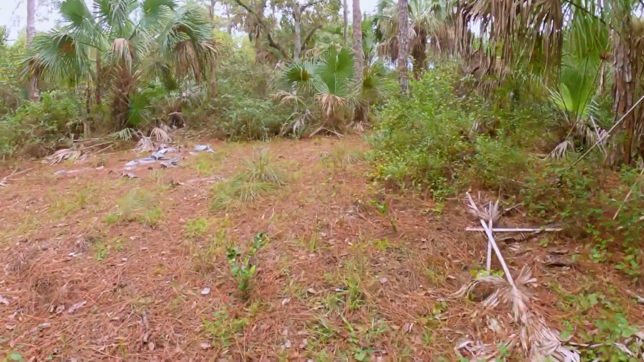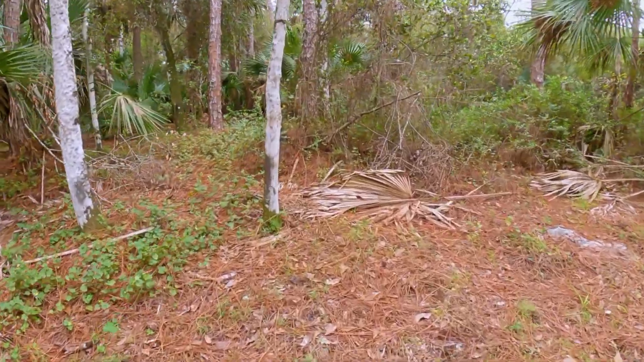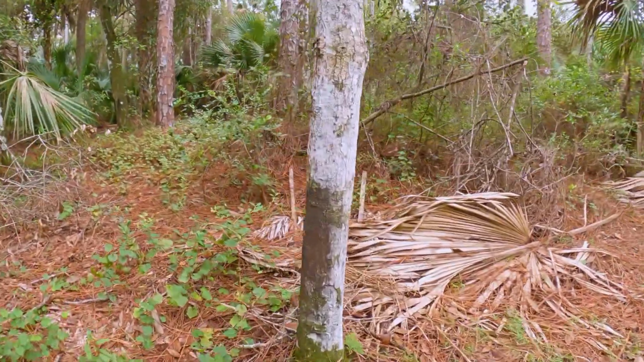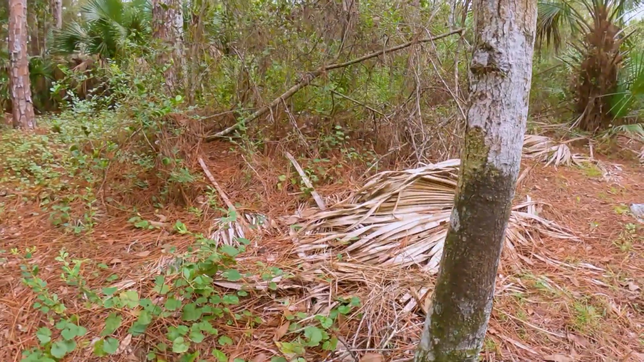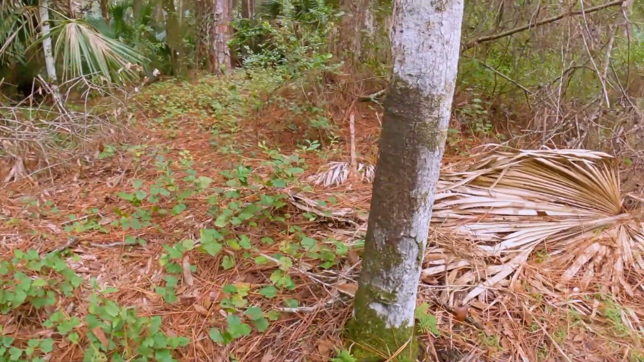Here we are coming into spot number 2. I had the camera set up on this little tree right here. You can see that dark spot on the tree right there. I think that's where the hogs walk through here and they rub their backs and their sides on the trees.